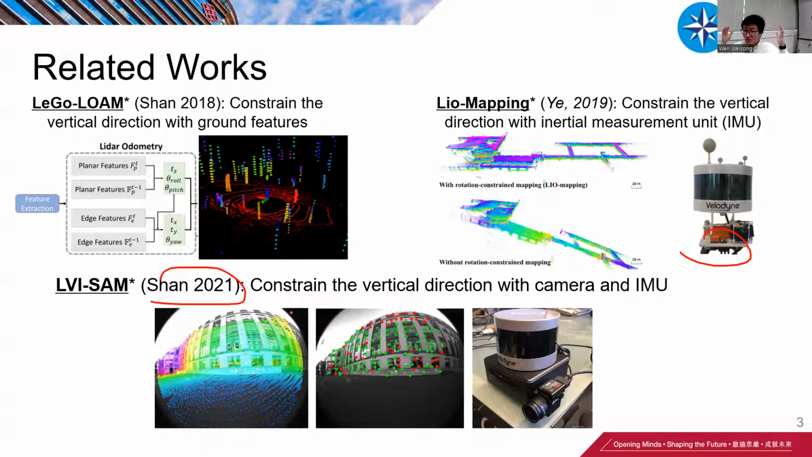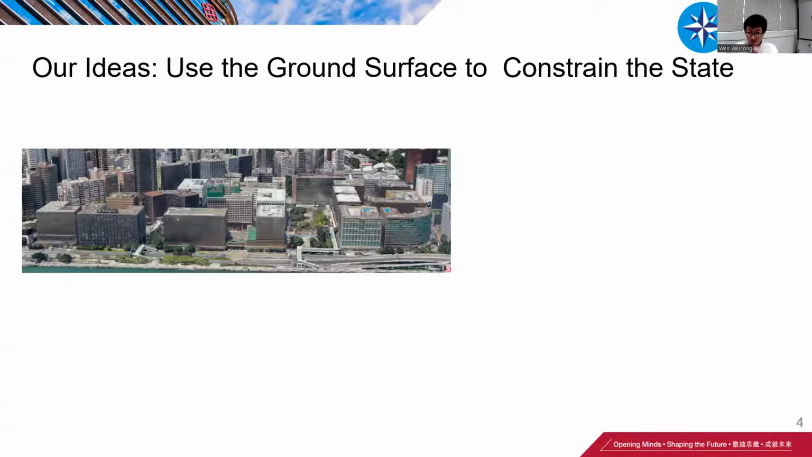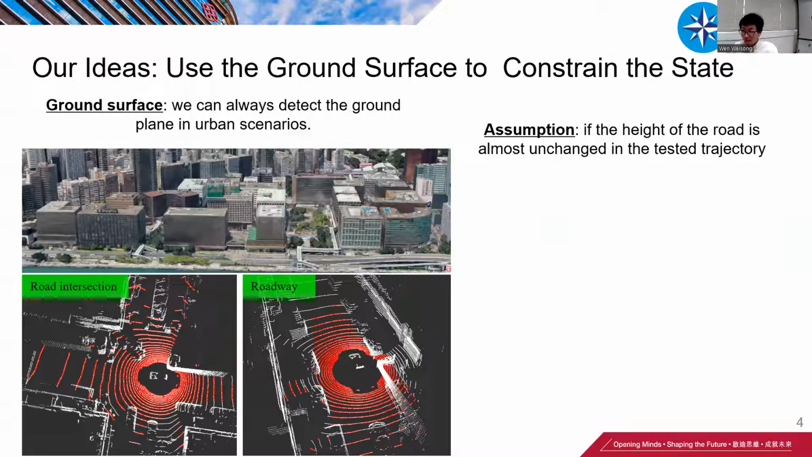However, while they try to decrease the drift rate, they cannot essentially solve the problem. Let's look at urban scenarios like Hong Kong. For almost all urban scenarios, we can detect feature points from the ground. It means it's possible to detect the ground planes.